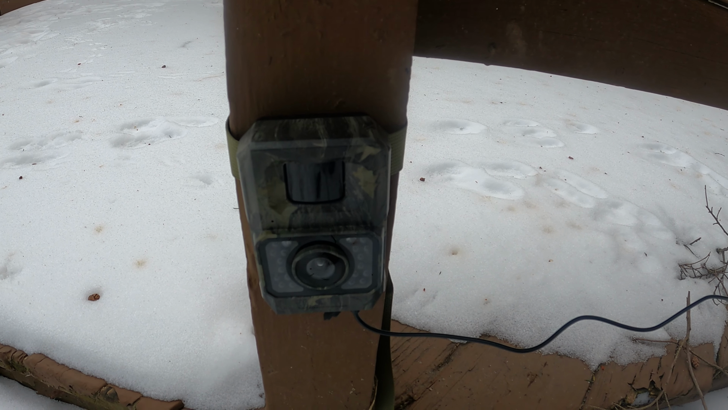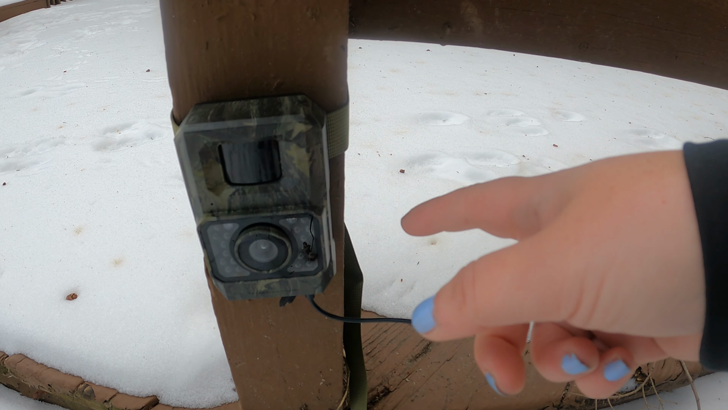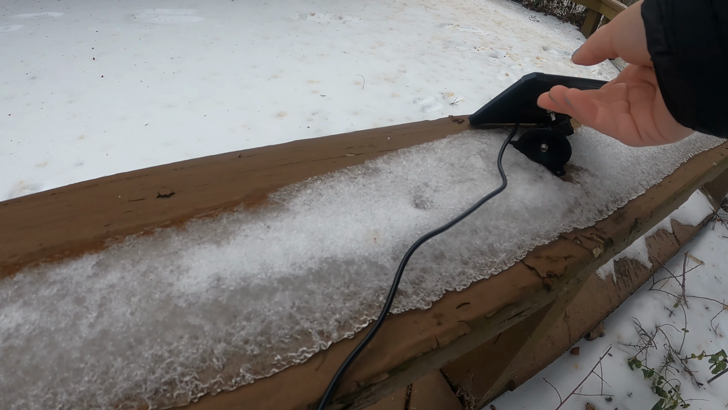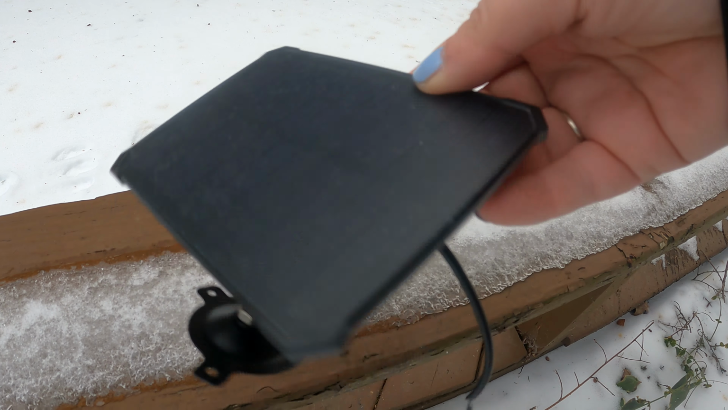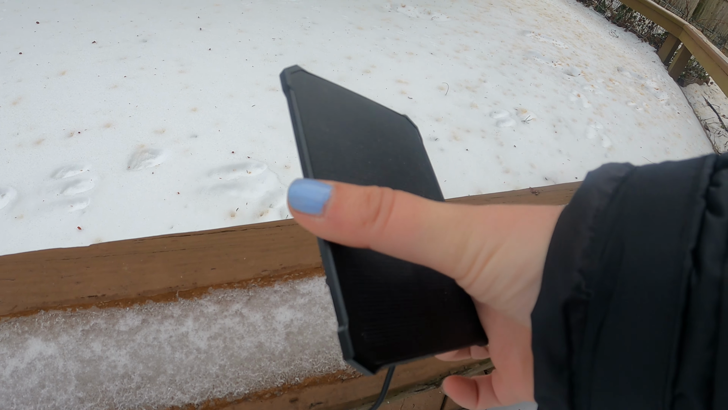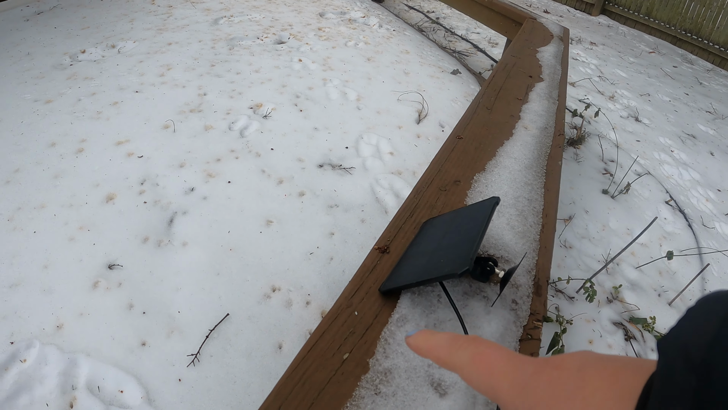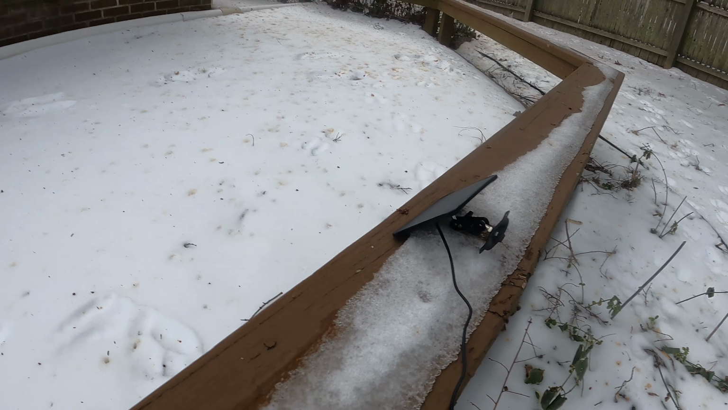And this one is really great because it has a rechargeable battery inside. But I've had this out since November and I haven't had to charge it once because it has a little solar panel here. So this is just the solar panel. It comes with some mounting instructions if you want to mount this on a tree or a post. I've just been kind of lazy about it. I just prop it in the direction of the sun on my deck railing here, and it seems to work.